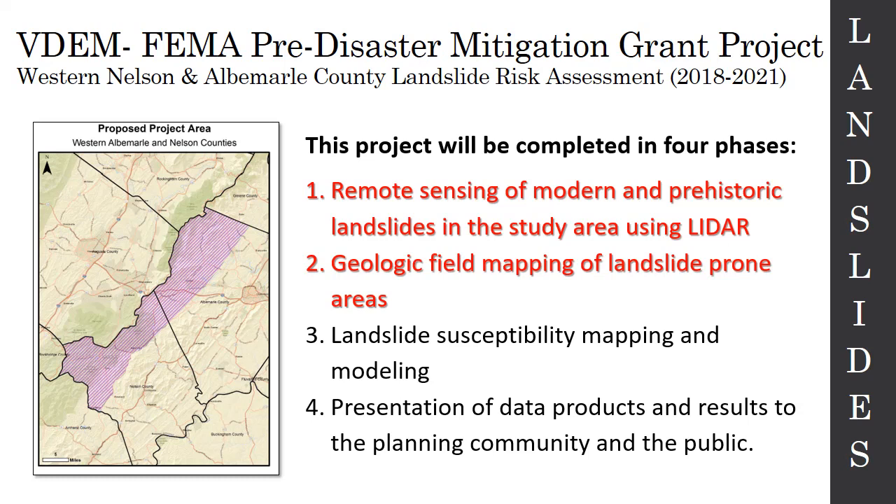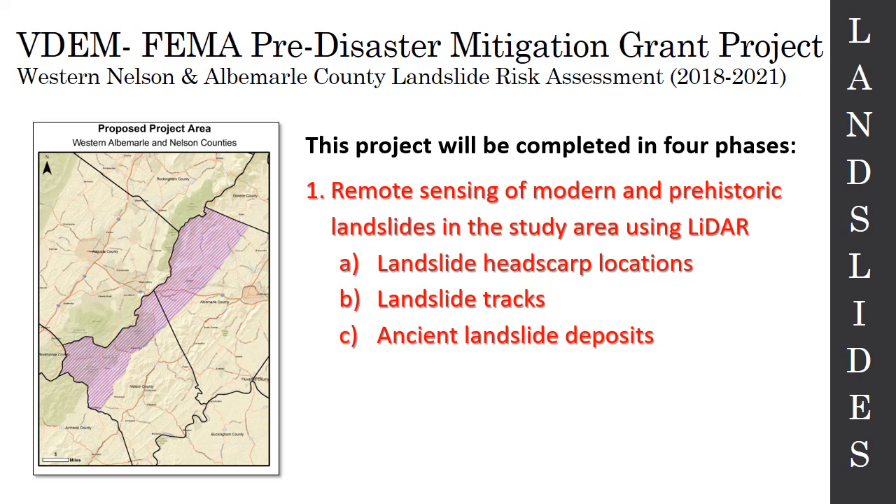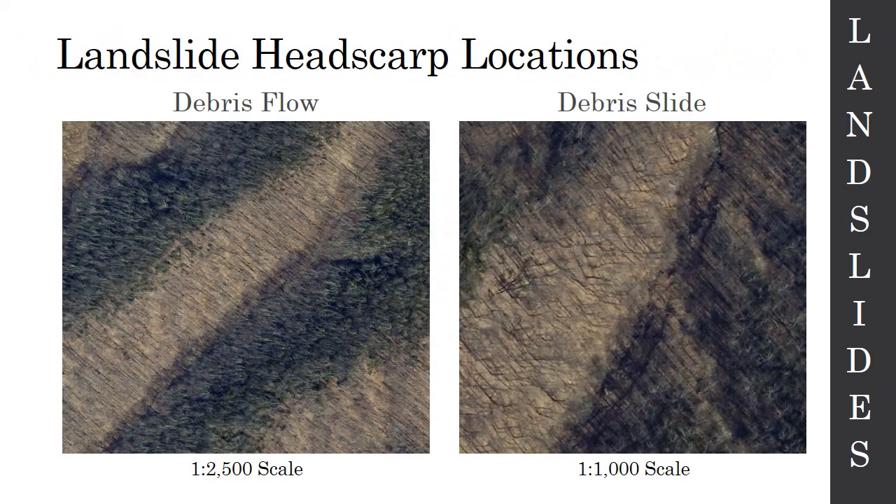And then after all of that is done, we'll present those data products and the results to the emergency management community, to Wintergreen, if folks would like to have me come up and talk about that, and also at public meetings. So we use the LIDAR exclusively in the first phase of this project to identify headscarp locations, landslide tracks, as well as ancient landslide deposits. And let me show you a few examples of those.